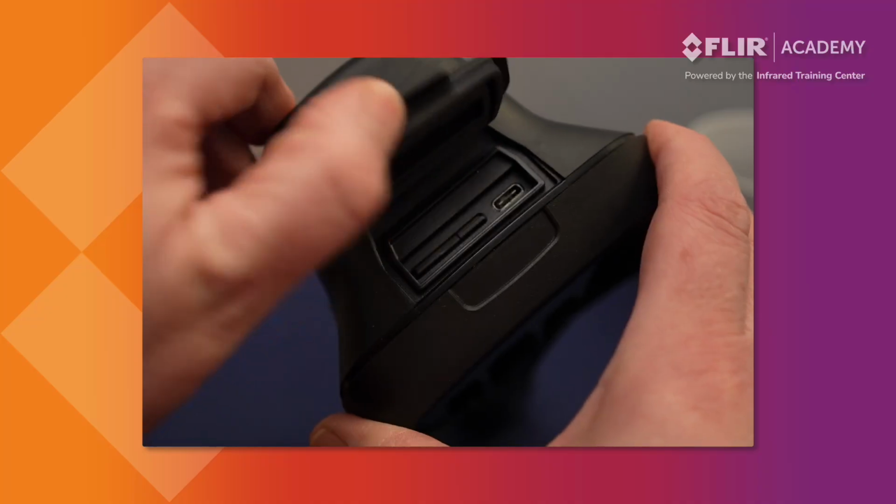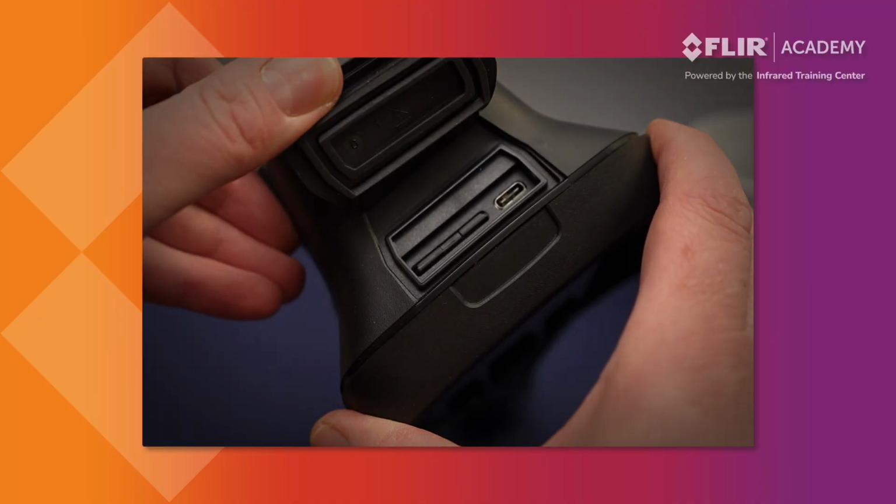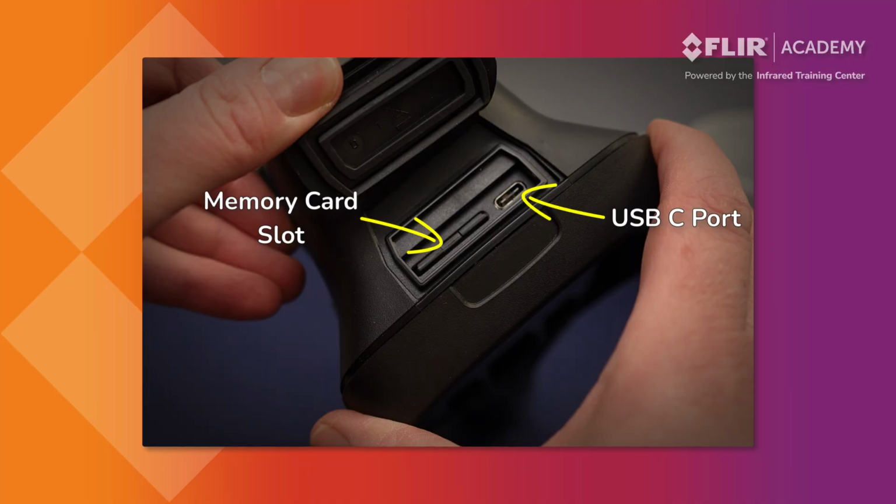Finally, the rubber cover located on top of the camera is where operators can access the memory card slot and the USB-C port. Insert the SD card here to store your thermal data. The USB-C port can be used to transfer your thermal data directly to your computer when Wi-Fi is not available.